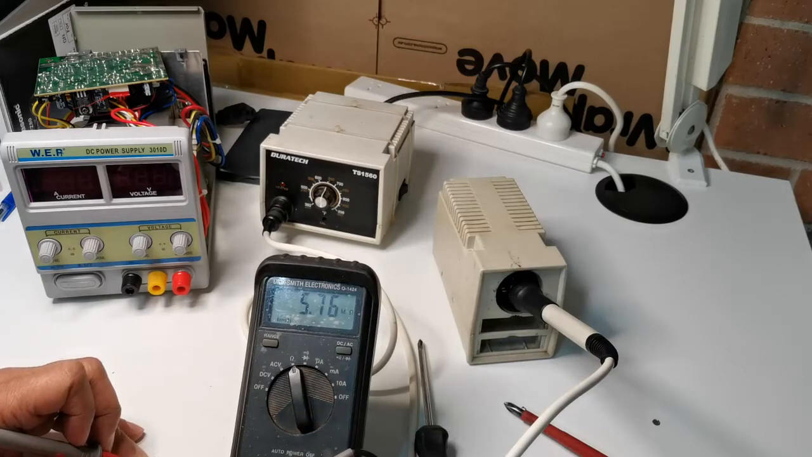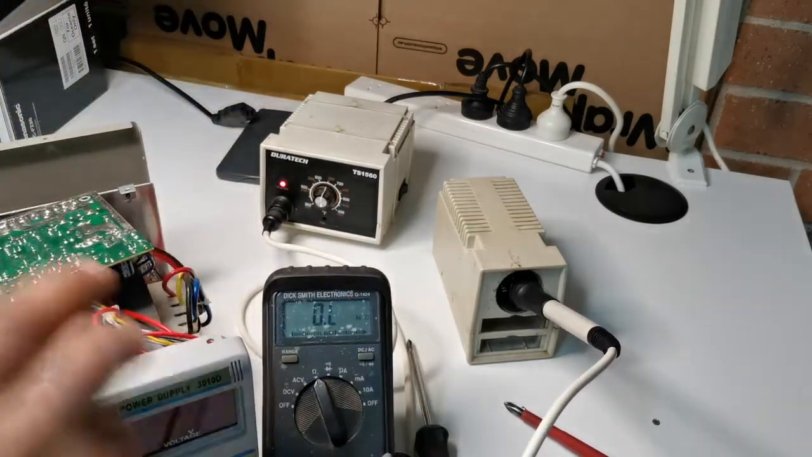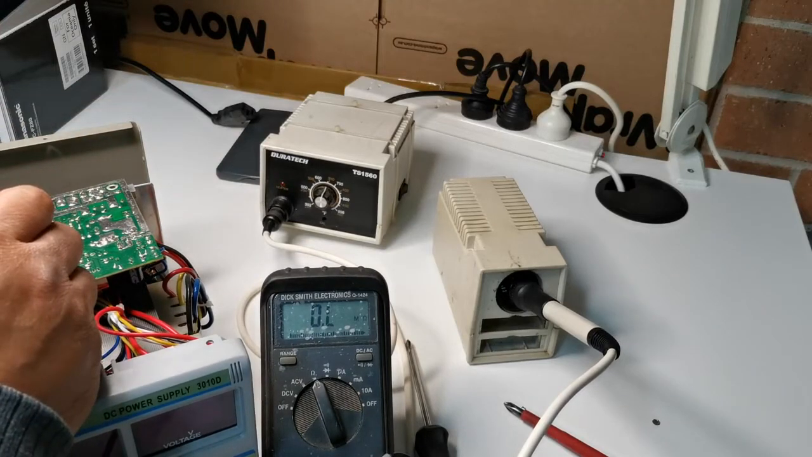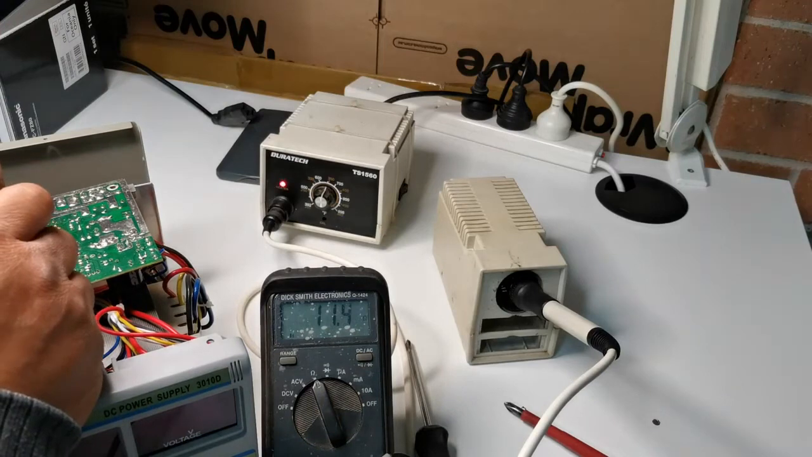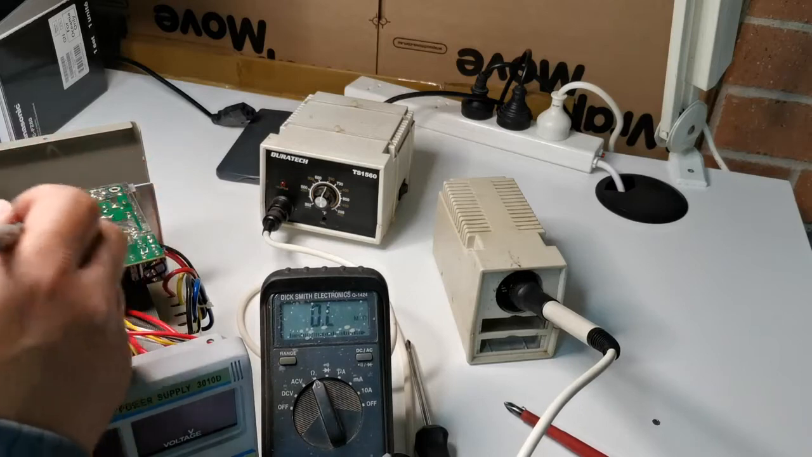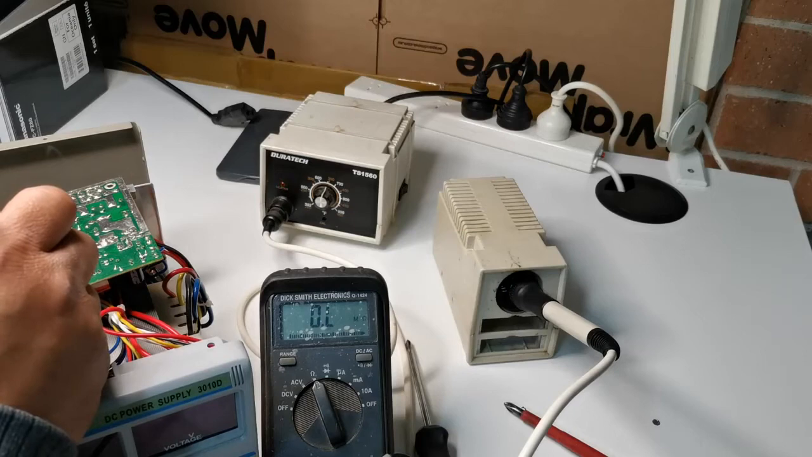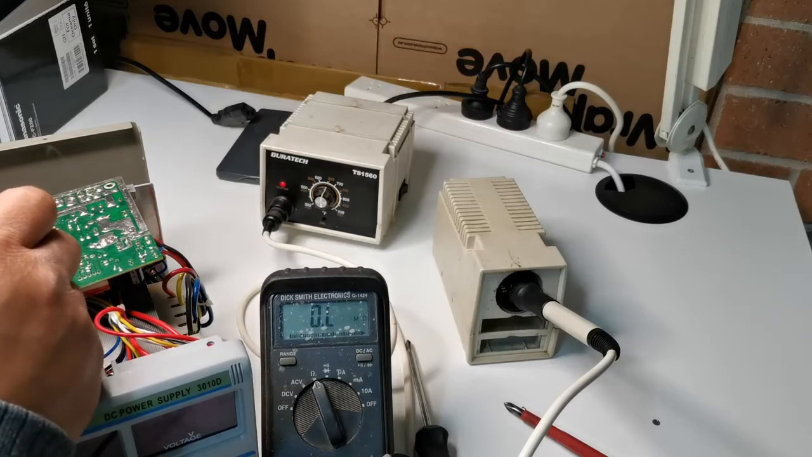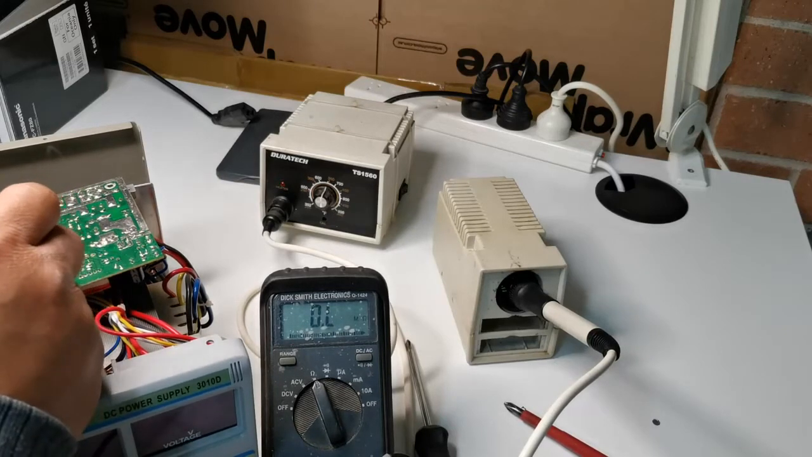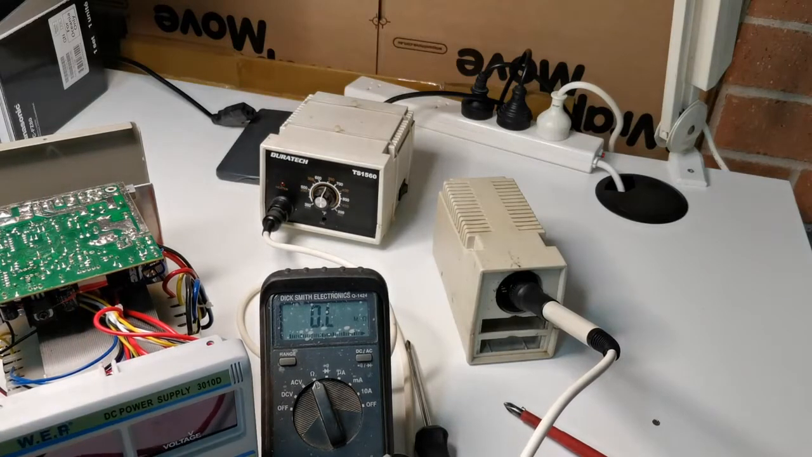We have a 5.76 meg reading. So now we have to check this pin here, pin 8 and pin 4. We still have the 11.4 ohms. So now we have to find where and why this output of pin 8 and pin 4 has a very low resistance of 11.5 ohms. Let's find it out.